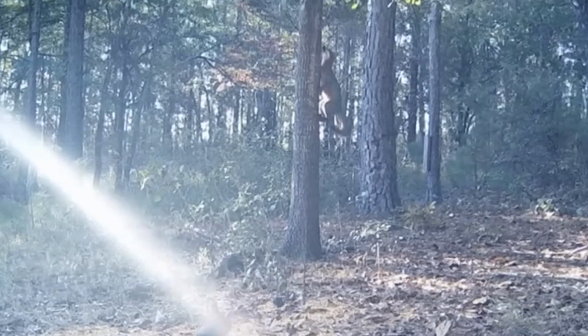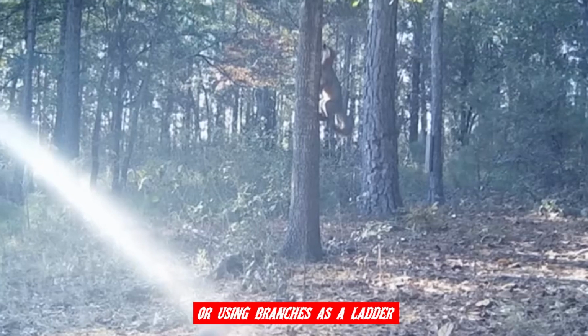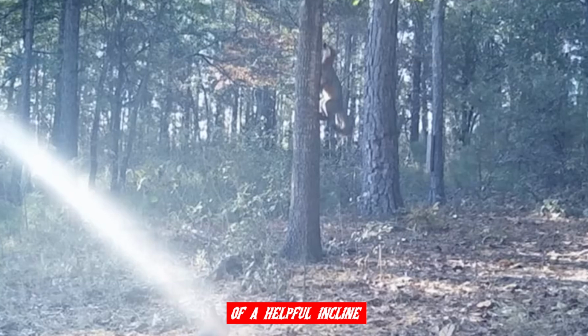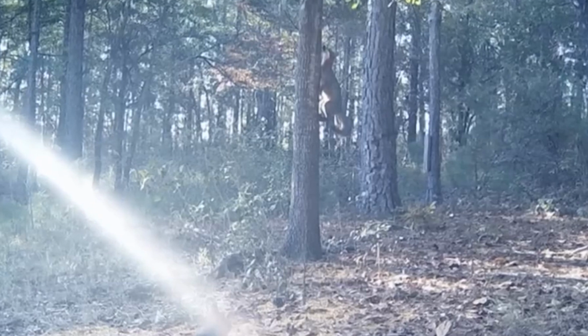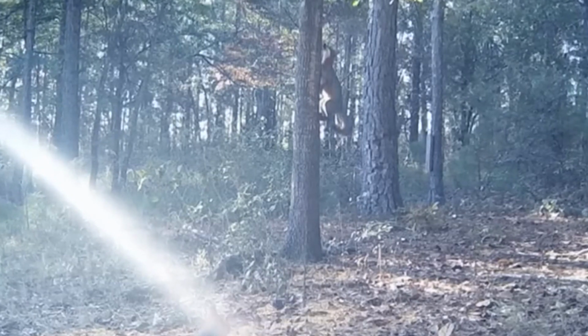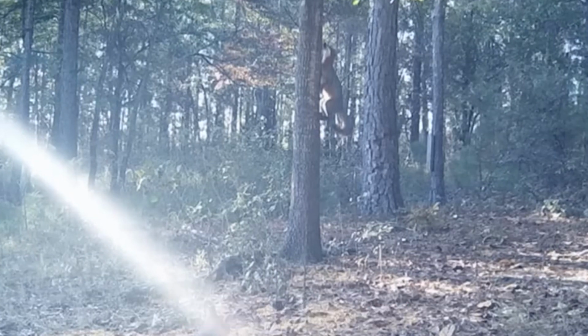Now, when I say climbing, I don't mean a precarious shimmy up a leaning trunk, or using branches as a ladder. This fox isn't just taking advantage of a helpful incline. Nope, this nimble little guy is making a dash straight up a vertical trunk. I was so intrigued that I decided to do a bit of research to shed some light on this unusual behavior. I found this insightful quote from a wildlife specialist online, addressing the question, "Can foxes climb trees?"